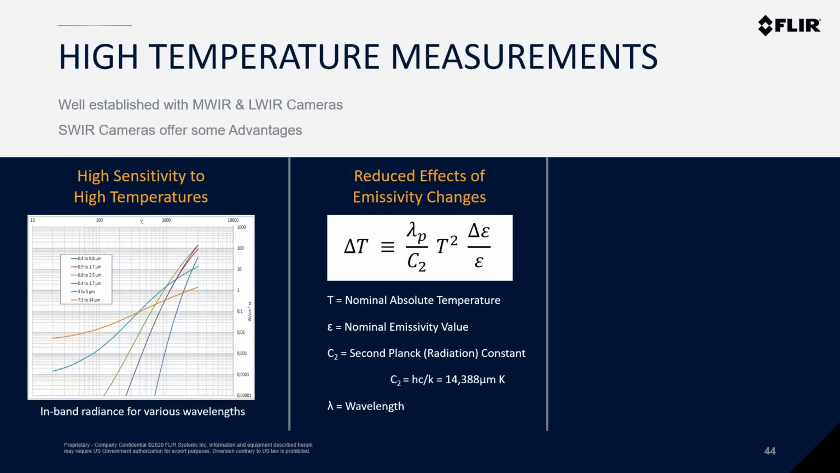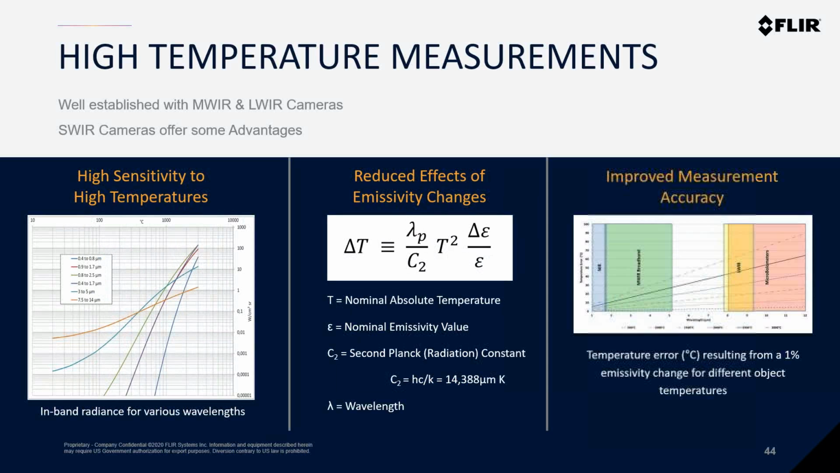But how does this actually work out in reality? How is it applicable, these two first things? Well, this chart might be a little hard to read depending on your screen size, and we can follow up. There's a white paper that we have that talks about this as well. This chart shows the temperature error resulting from a 1% emissivity change for different object temperatures from, I think, 500 degrees Celsius up to 3,000 degrees Celsius, and spread across the different spectral bands from the SWIR to the mid-wave to the long-wave infrared bands of your typical science-grade infrared cameras.